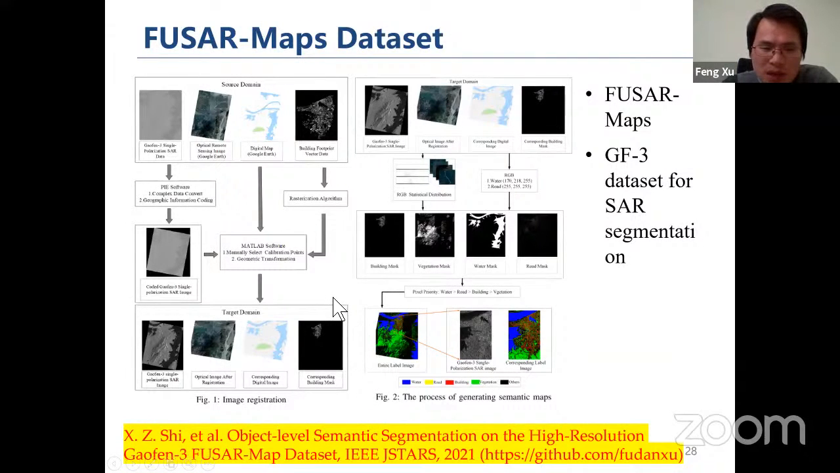We match up the SAR images to the Google map and the digital map, and from that we can automatically extract label information, like where is the water, where is the building, and where is the forest.